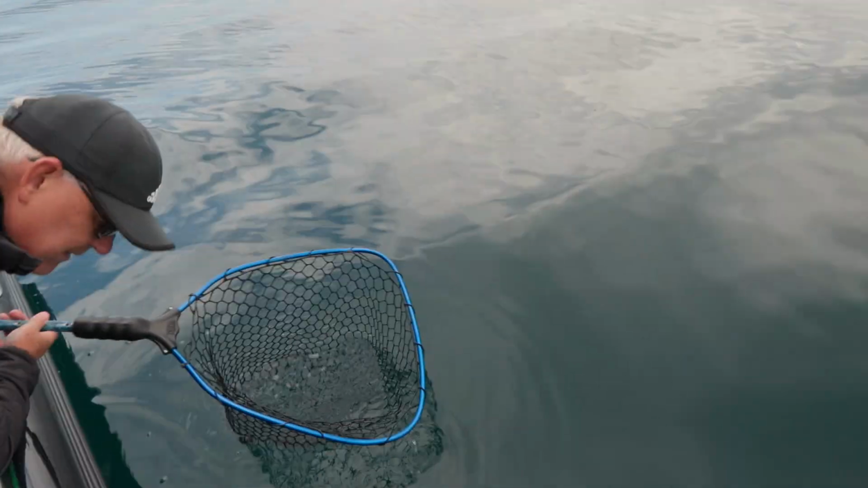I have no idea where this fish is. He wants to go the other way. Yeah, he wants to stay down. He's a good one. Yeah, it might be a releaser, Johnny. We might have to keep fishing. We'll see.